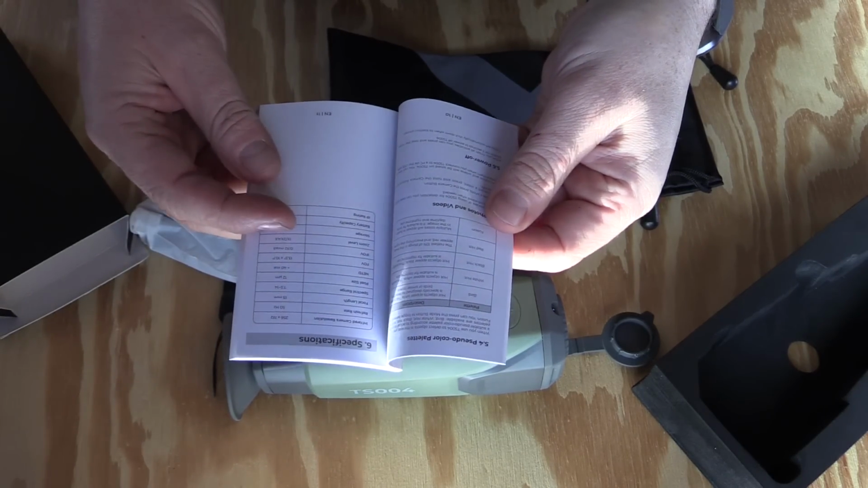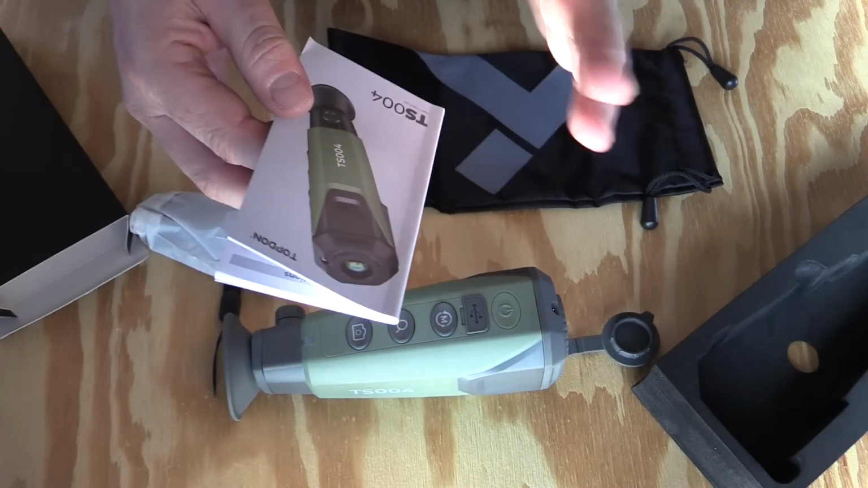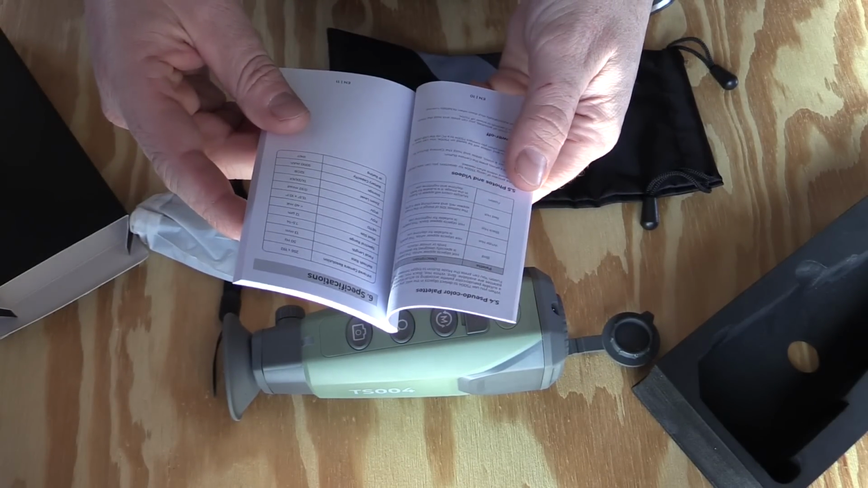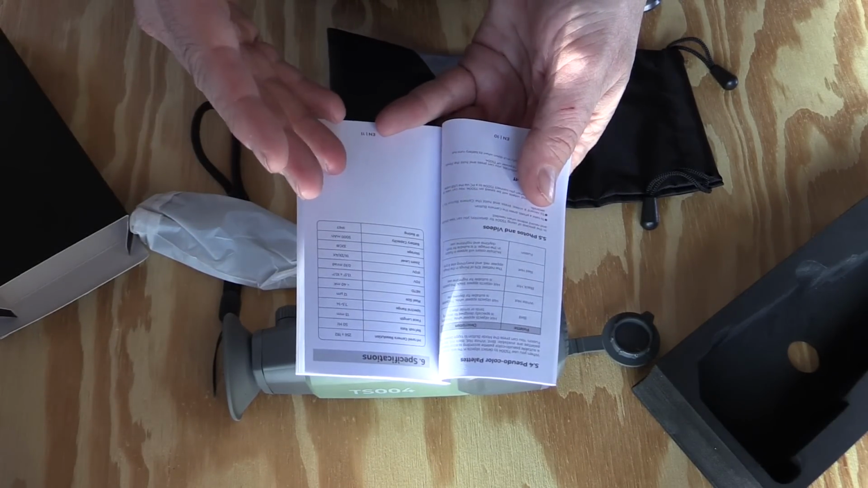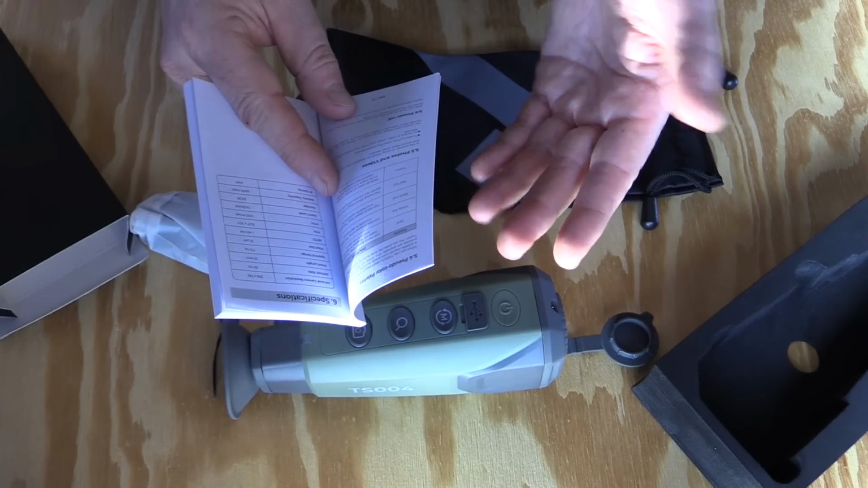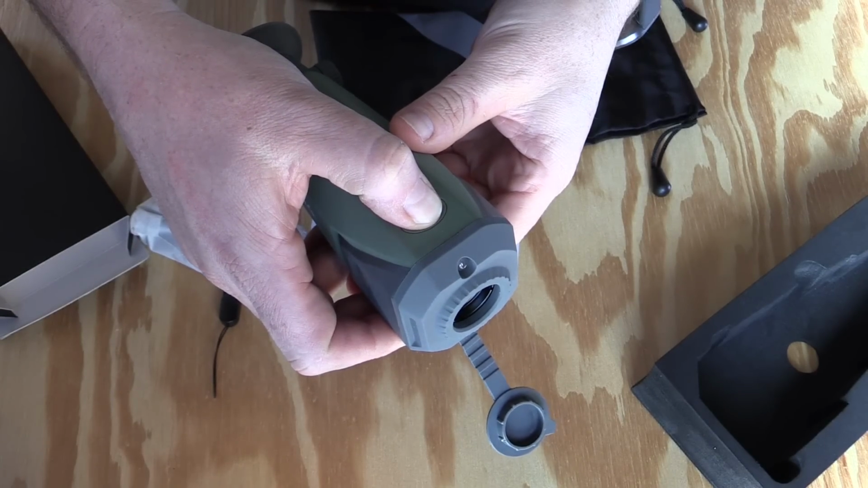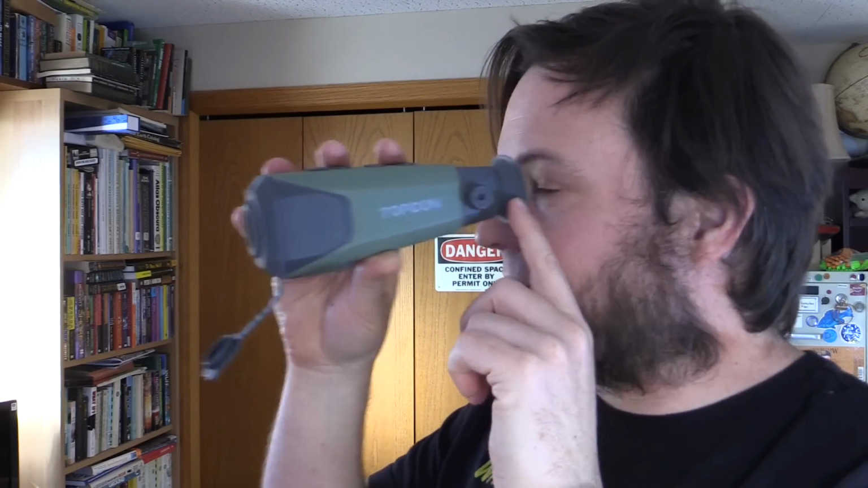The manual is pretty decent. These little imported products are getting better and better manuals all the time, so very few spelling mistakes that I've noticed so far, and very easy to read. The instructions are pretty simple and straightforward, and the controls seem like they're going to be pretty intuitive. This little knob on the side focuses the rear eyepiece, so you can adjust it for your eyes.